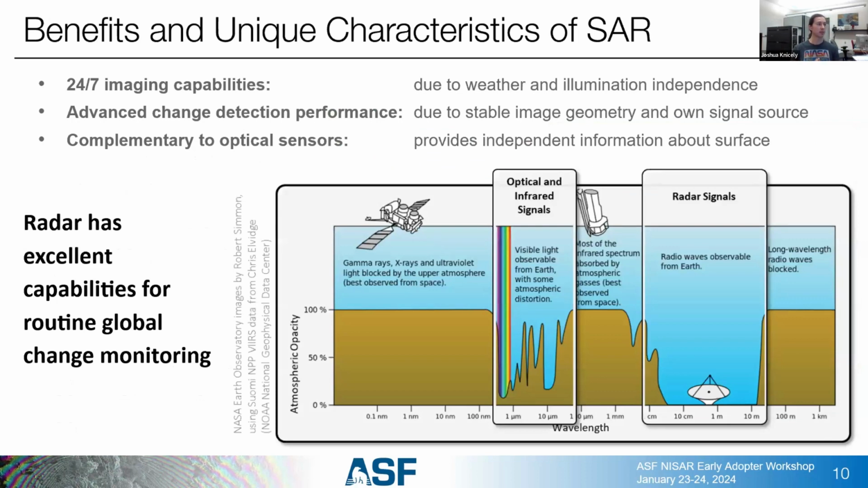All right, it's about some of the benefits and unique characteristics of SAR. SAR is pretty amazing, especially for monitoring. It is an active source, which means that it gives out its own signal and receives its pulse back. So we don't have to wait for, for example, with optical imagery, we don't have to wait for the sun to be up. We can get imagery of the surface day and night.